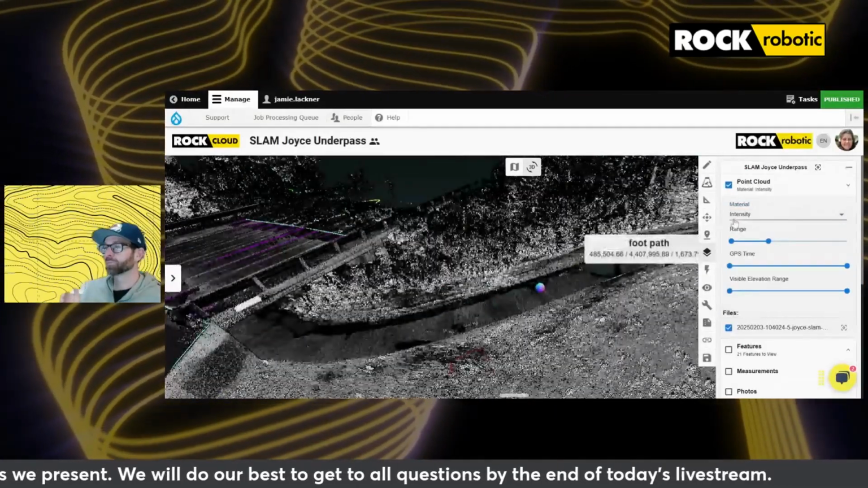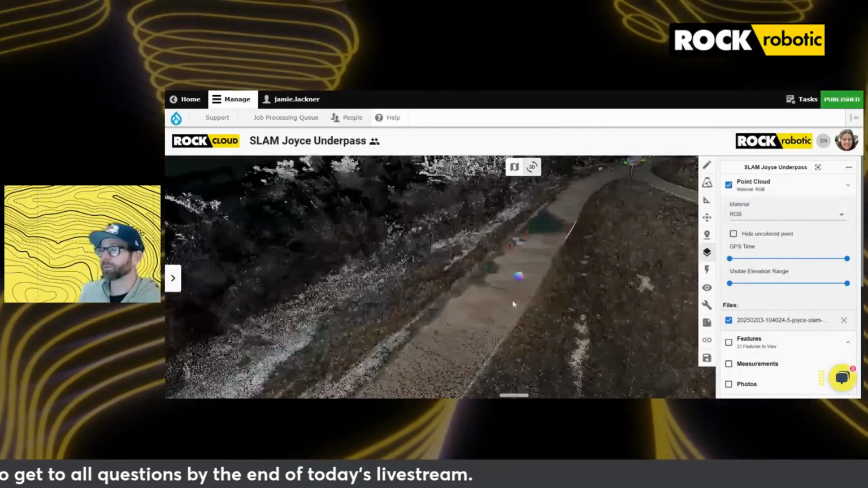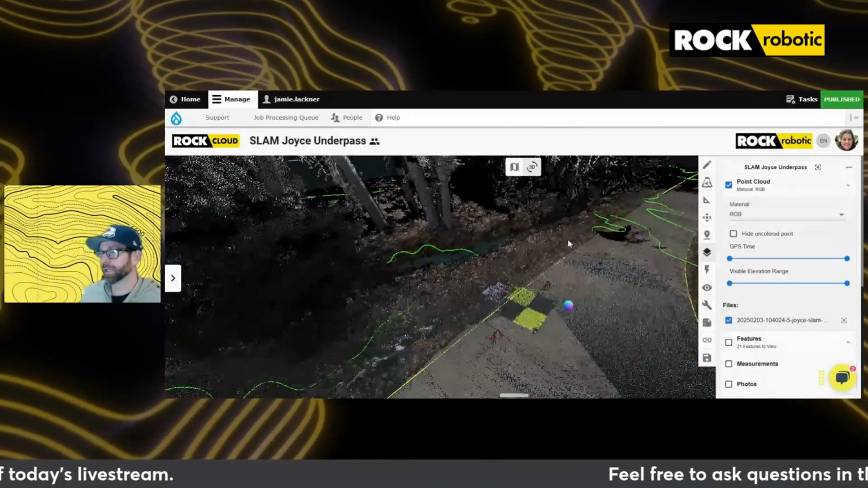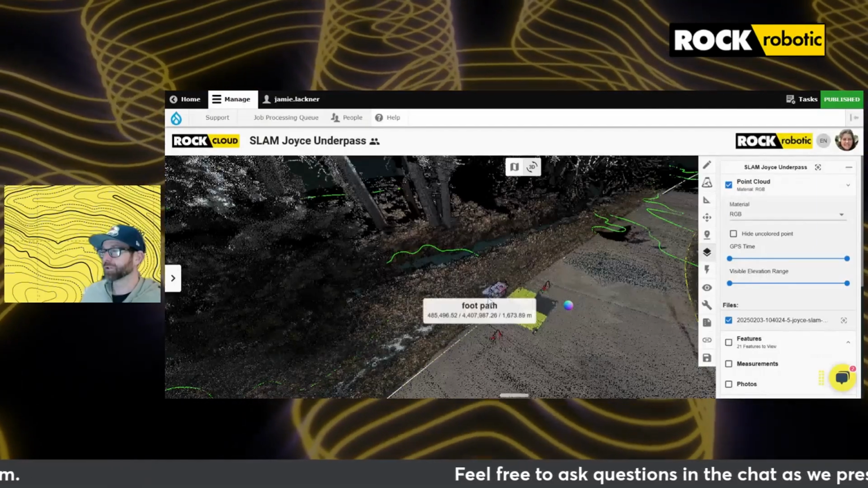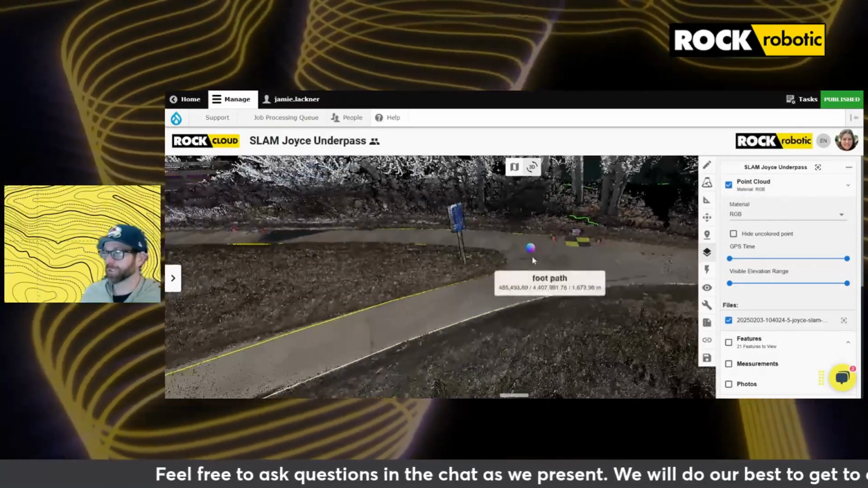In this case, we set out 6 GCPs for the SLAM data set. My approach would be to keep those GCPs out in the exact same location, and then after you've done your SLAM survey, make sure that those are captured in the drone survey.